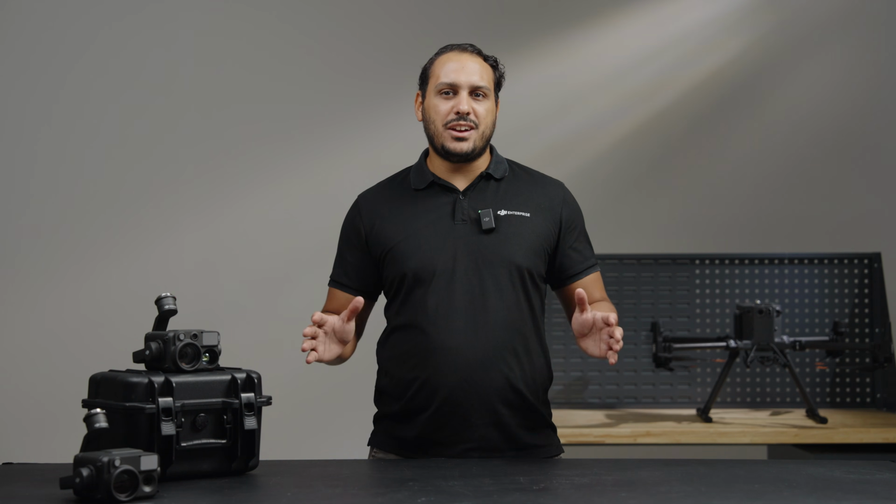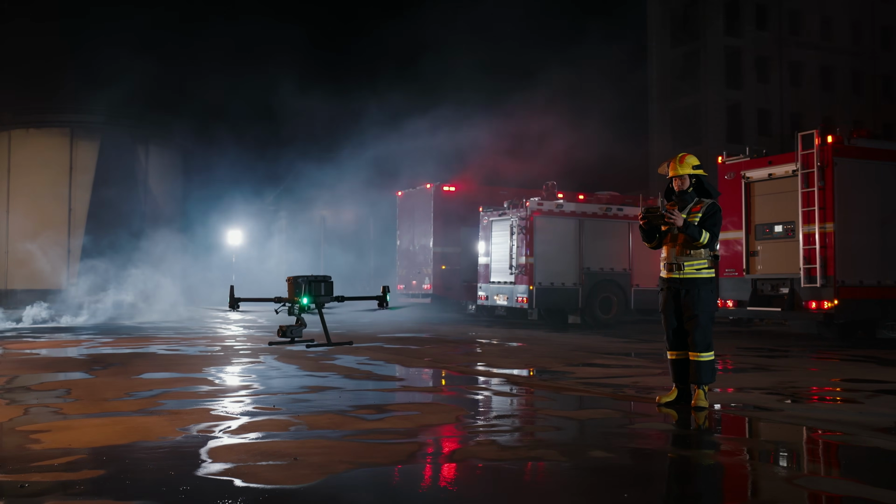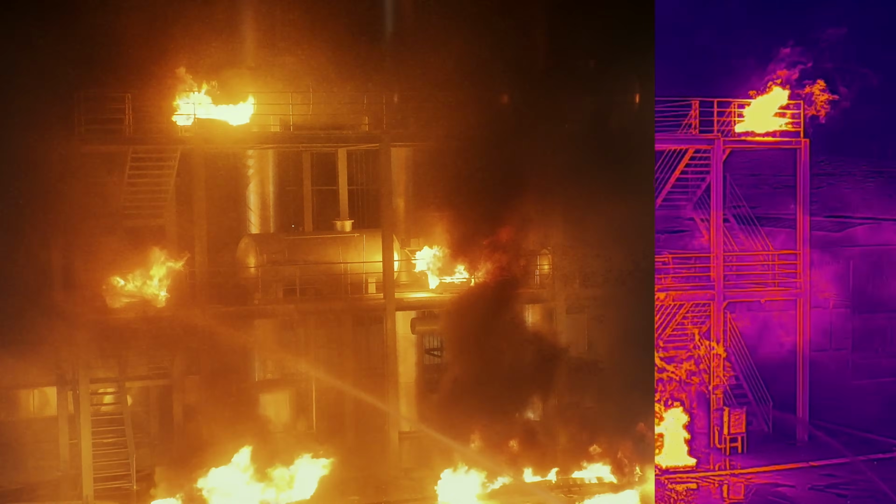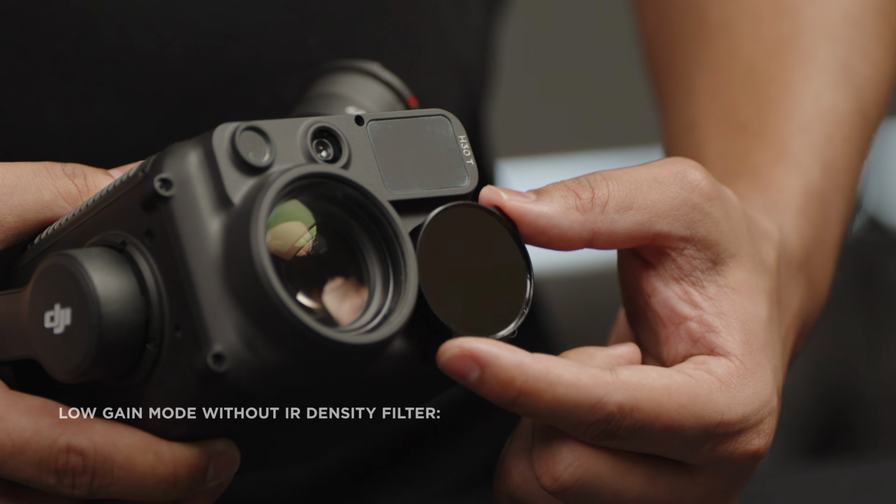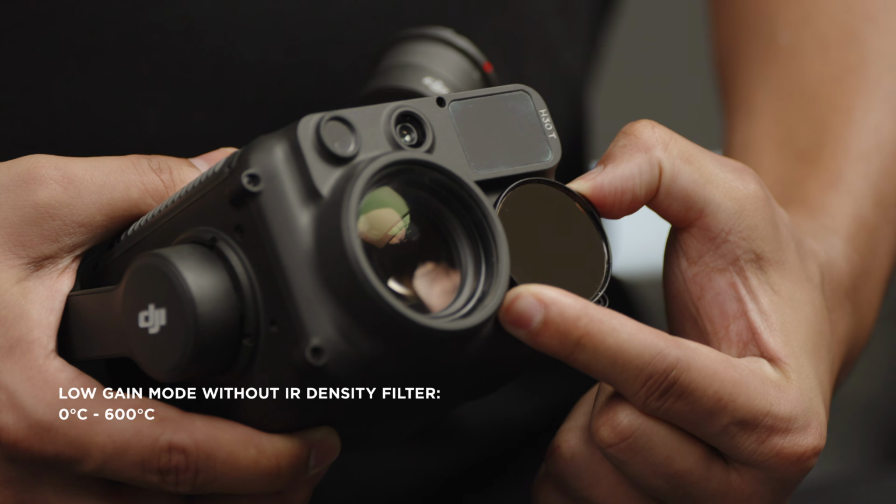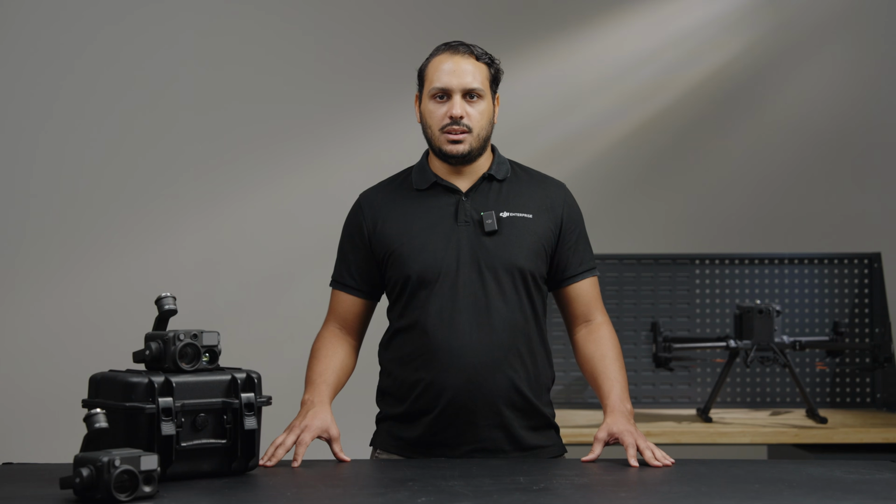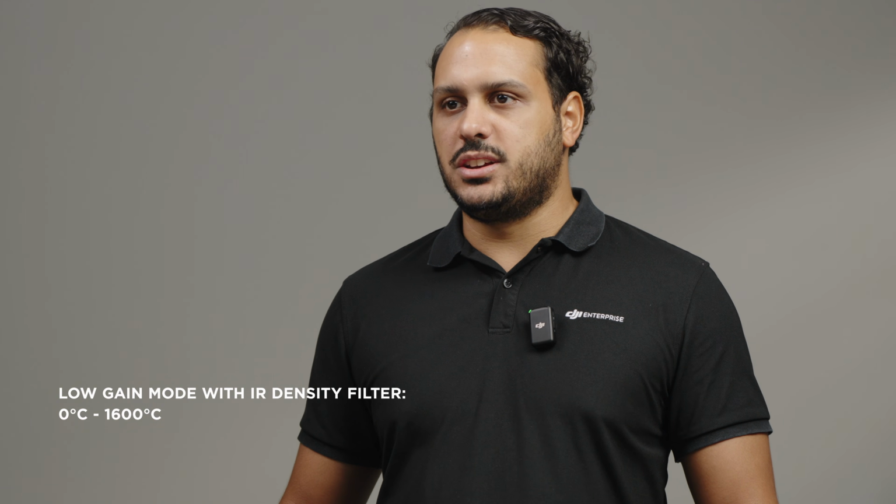To provide a higher range of measurement, we have designed an infrared density filter as an optional accessory. It helps reflect or block near-infrared wavelengths, dramatically widening the range of temperature measurement. For instance, in the low gain mode, the range without the higher density filter is from 0 to 600 degrees Celsius. With it, it will reach up to 1,600 degrees Celsius.